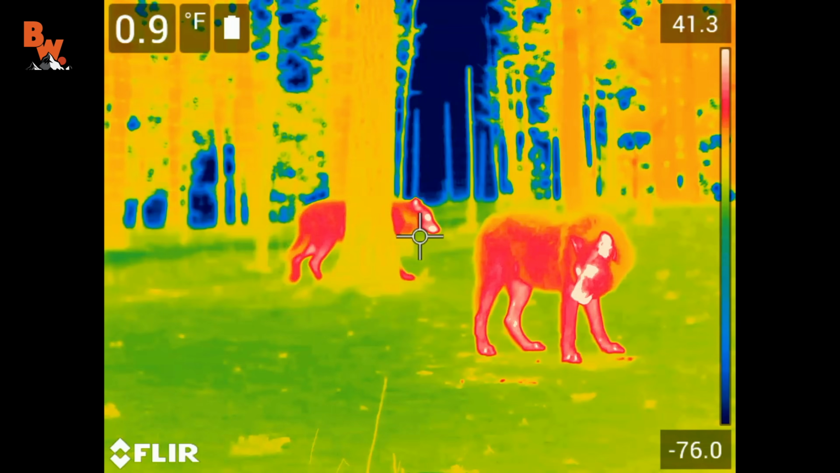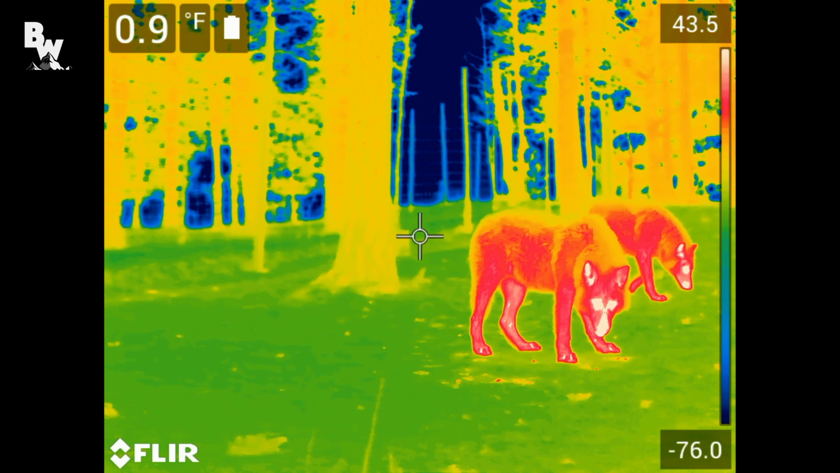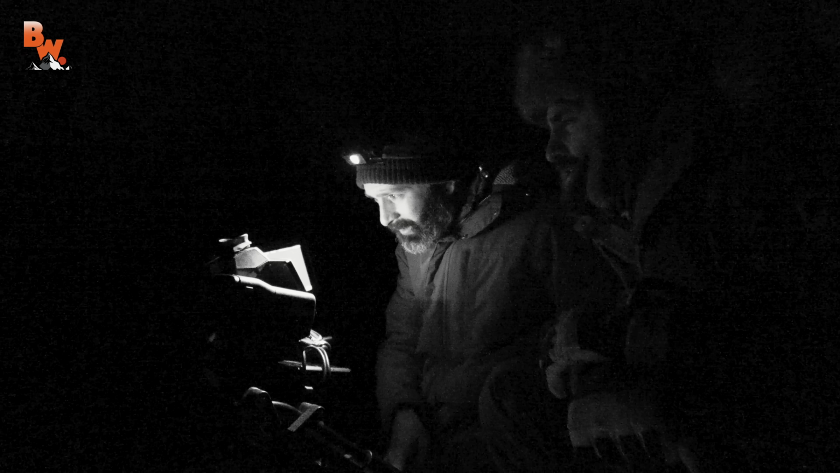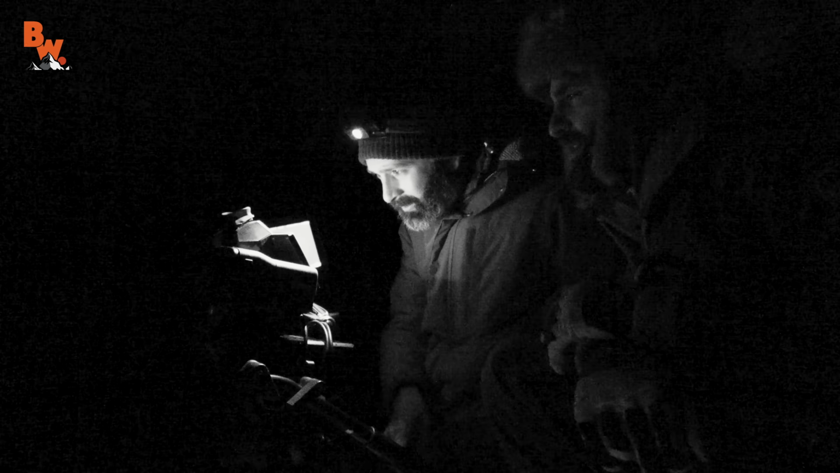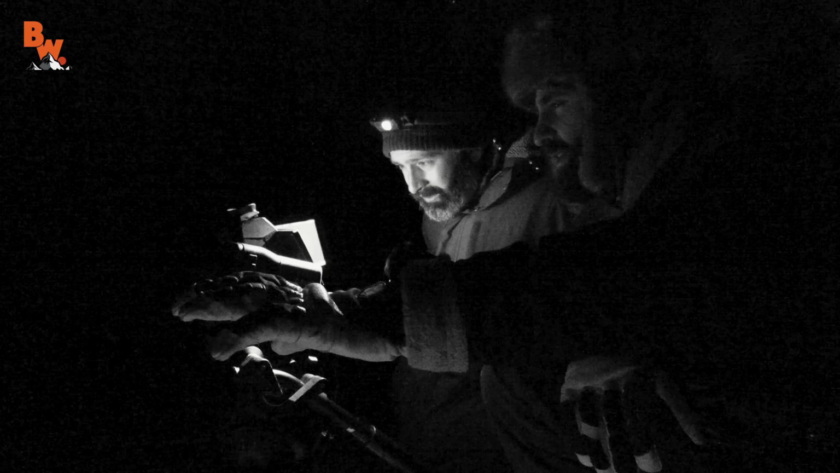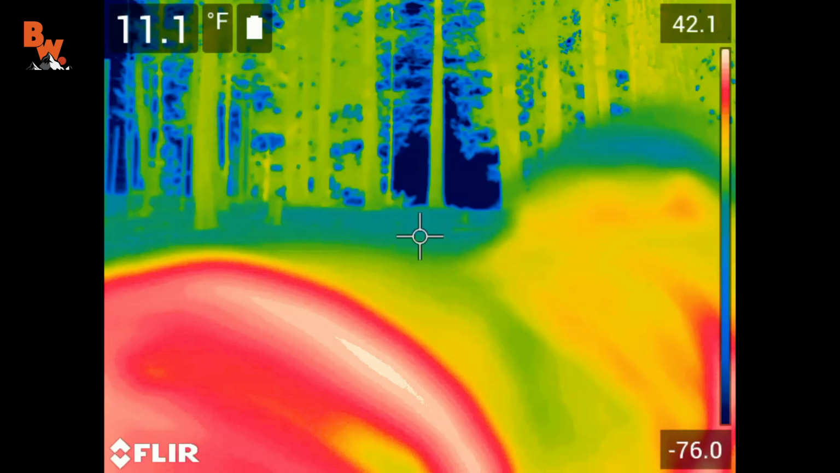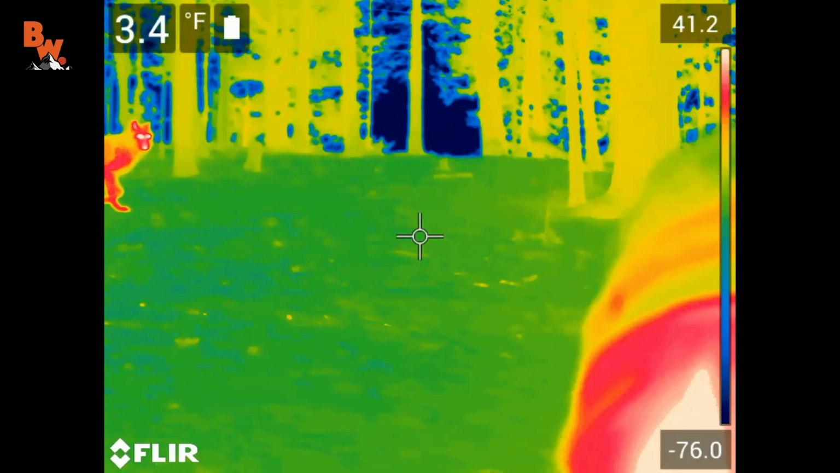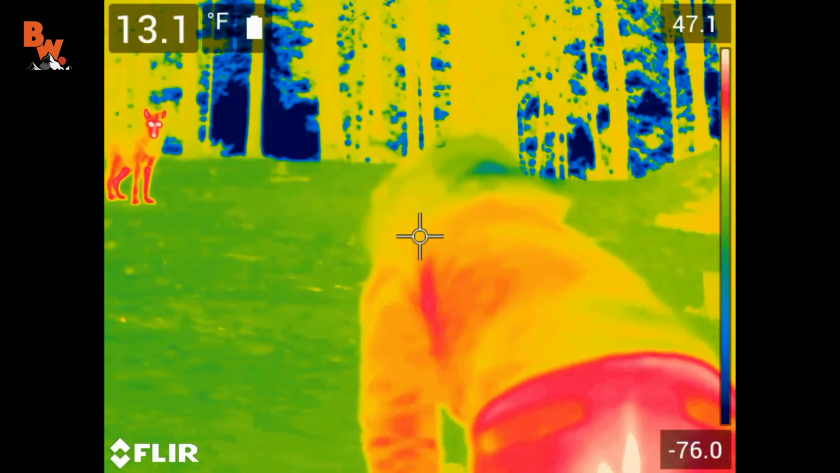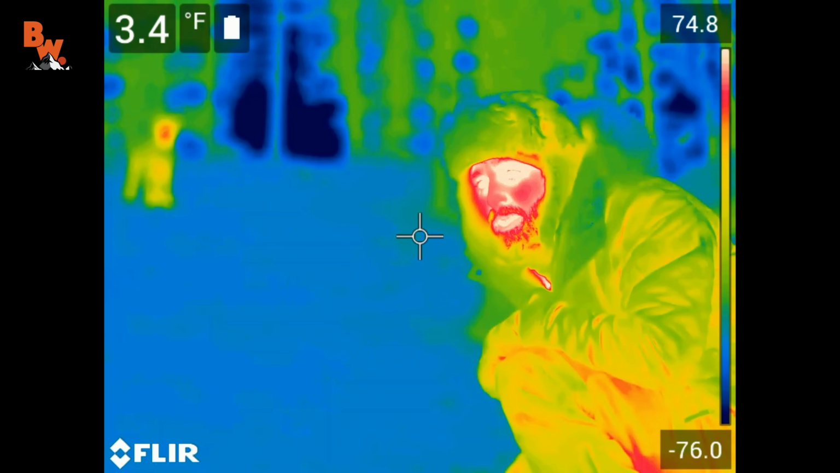We threw some small treats out there, little bits of meat to get them closer to the cameras. So let's see what happens if I slowly move out in front of the camera to see if you can get my heat signature and the wolf's heat signature at the same time. Okay. So I'm gonna very slowly crawl out on my hands and knees. Okay, can you see me? Yeah, I can see you and I can see the wolf in the background.